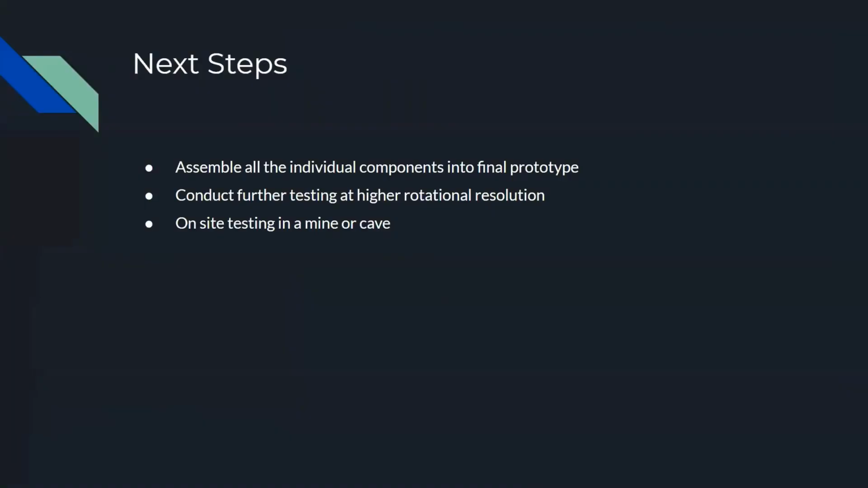Our next steps would be to assemble the individual components into a final prototype and conduct further testing at a higher resolution due to the stepper motor instead of using a servo motor. We would also like to do on-site testing inside mines and caves to get a better representation of our true conditions for use.